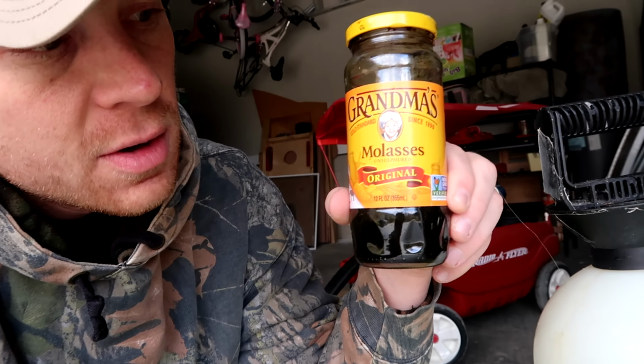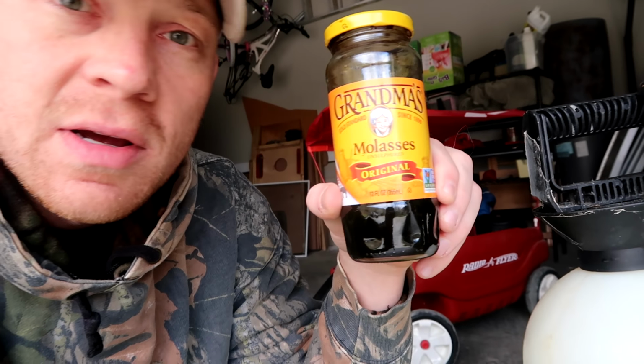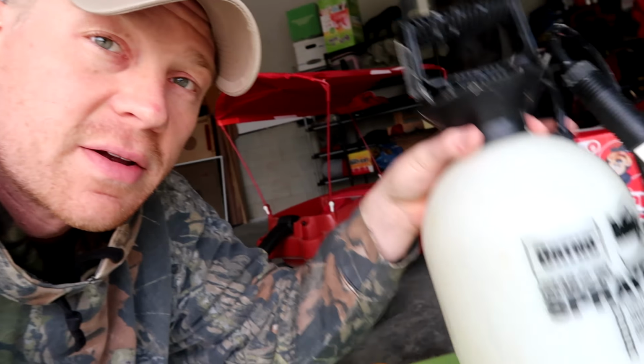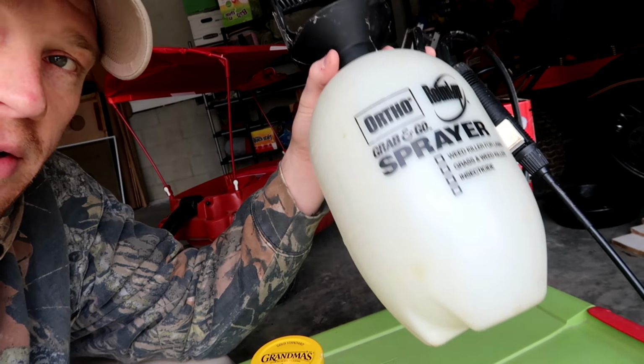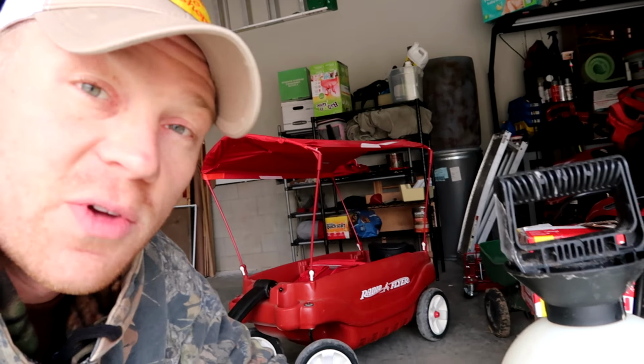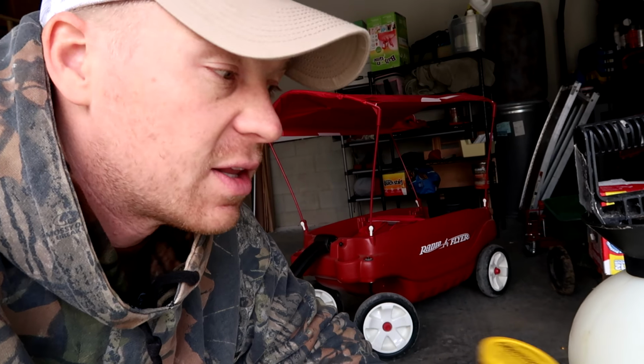Last week I sprayed a bunch of molasses near my trail cameras. This stuff right here, what is this called? Grandma's molasses. What I did was put this in my sprayer, just a one to two gallon sprayer. Put a little bit in there, you can see how much I poured in, I don't know, a third of this jar. And then filled the rest up with water, shook it until it got mixed in really good, and the water was actually pretty dark brown with the stuff in there. You could smell it really strong.